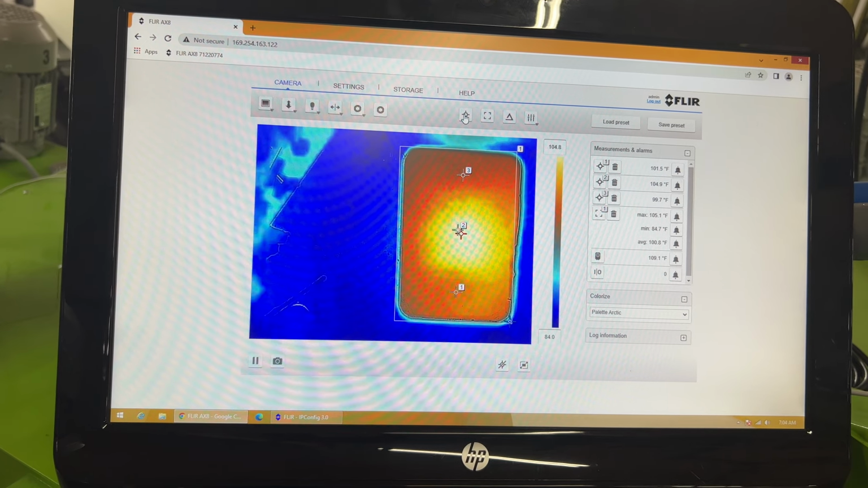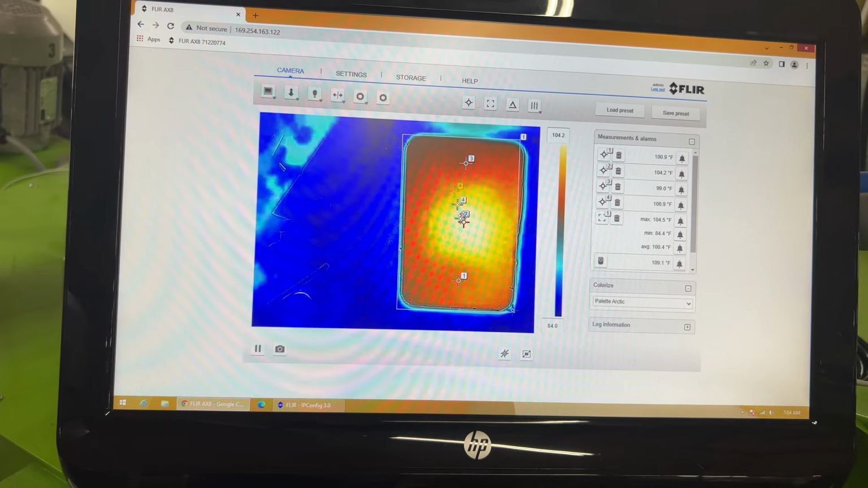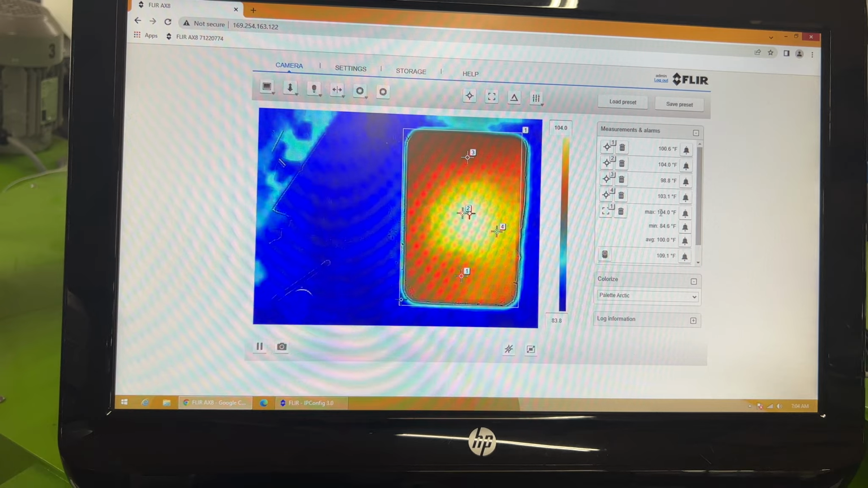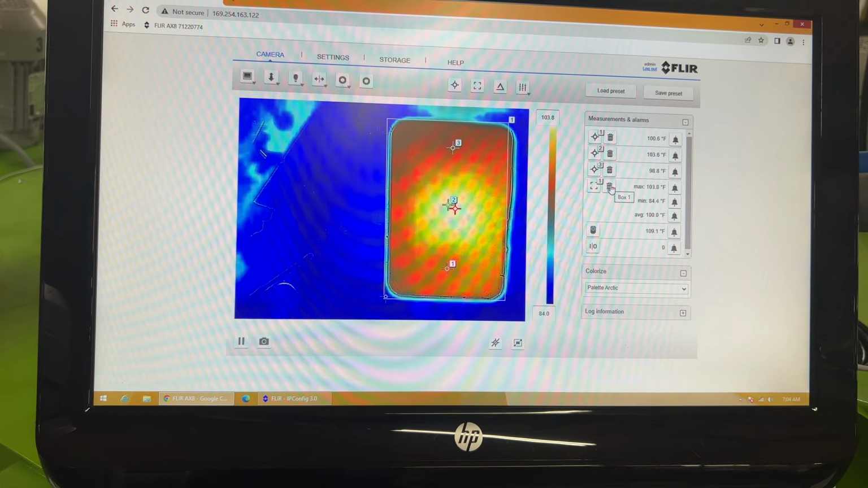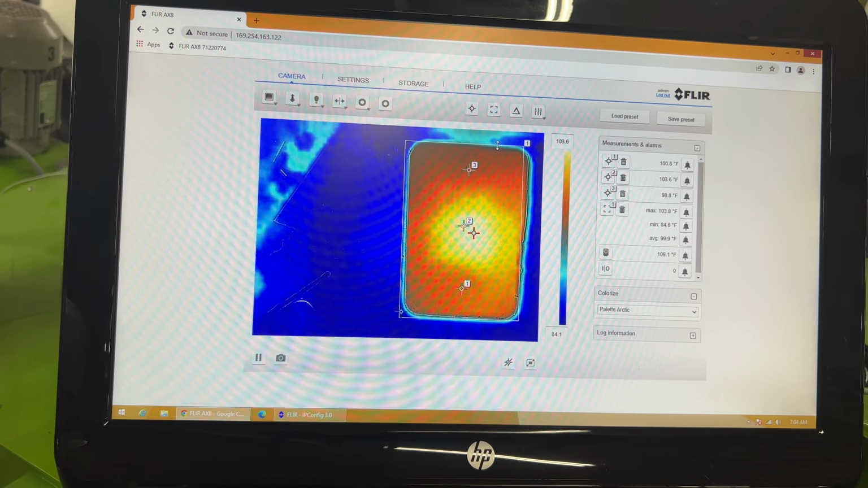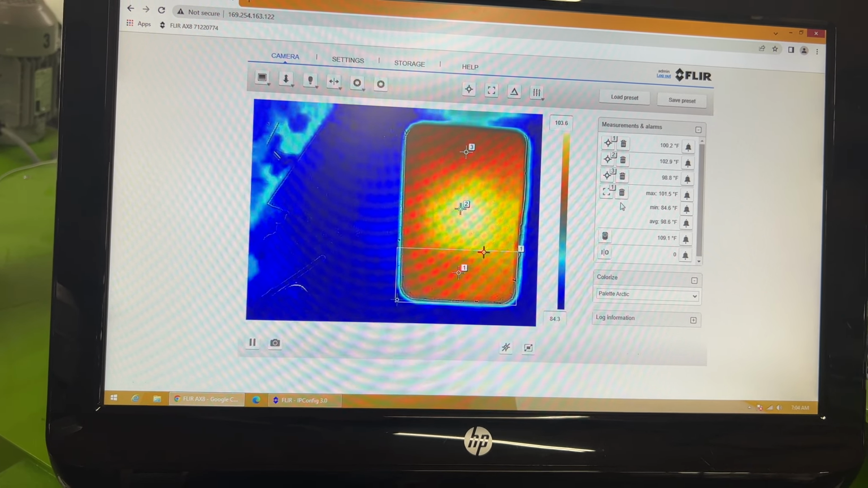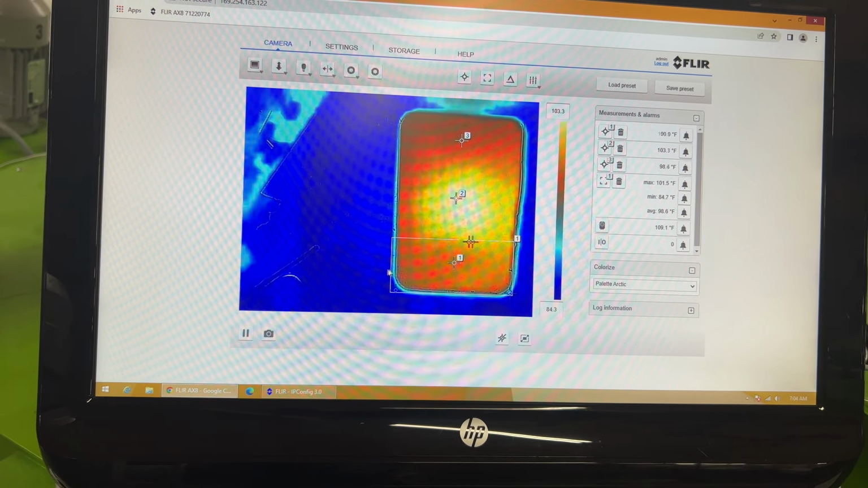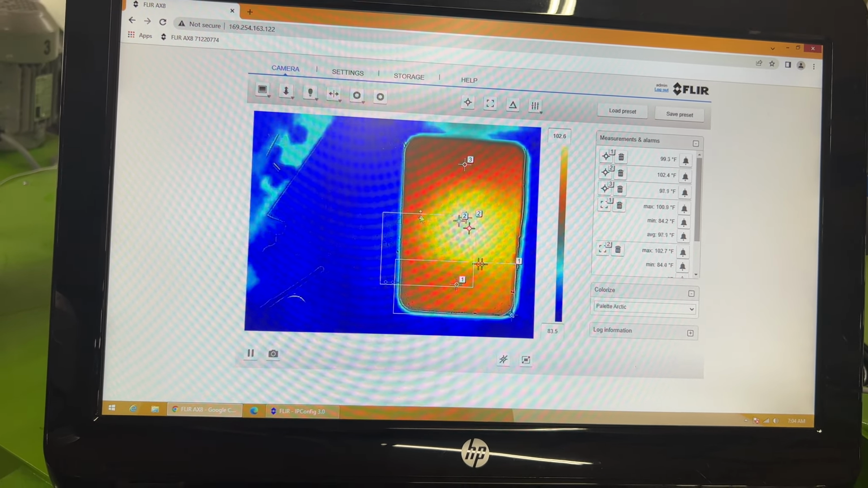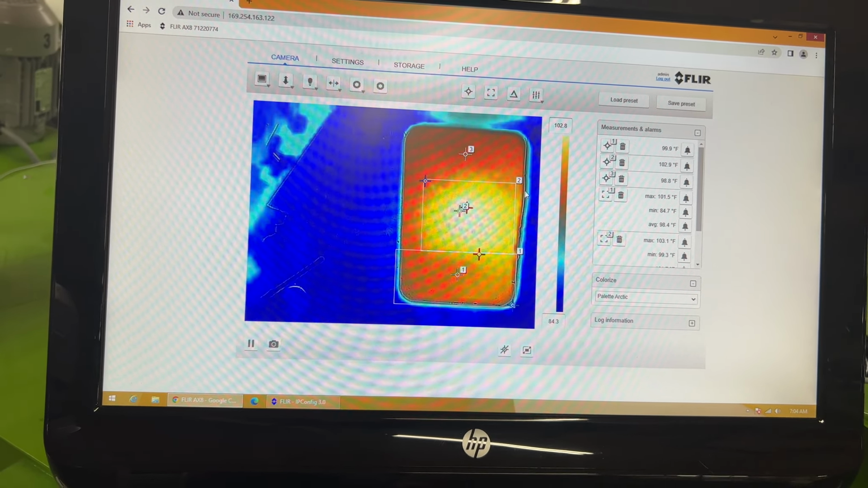Then this is how you can add markers. So I clicked one there. Here's my fourth one. So I could drag this wherever I want and do an alarm for that zone or just monitor that exact spot on the pallet. That's one we just did right here. So I'm going to delete that one. And then this is the box you could add. So I just shrunk it down here. So now it's just monitoring this zone right here. My mins, my maxes, my averages just for this area. You could add more of them. And then instead of doing the markers, you could put this for the second zone and so forth.